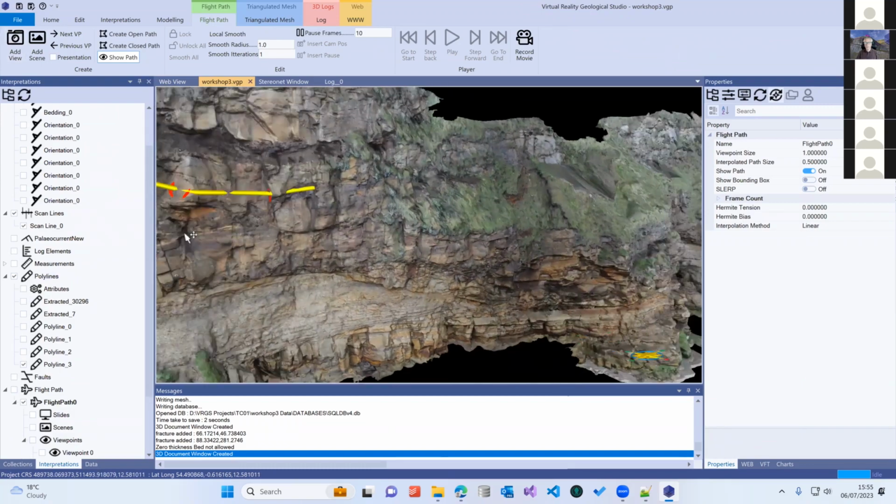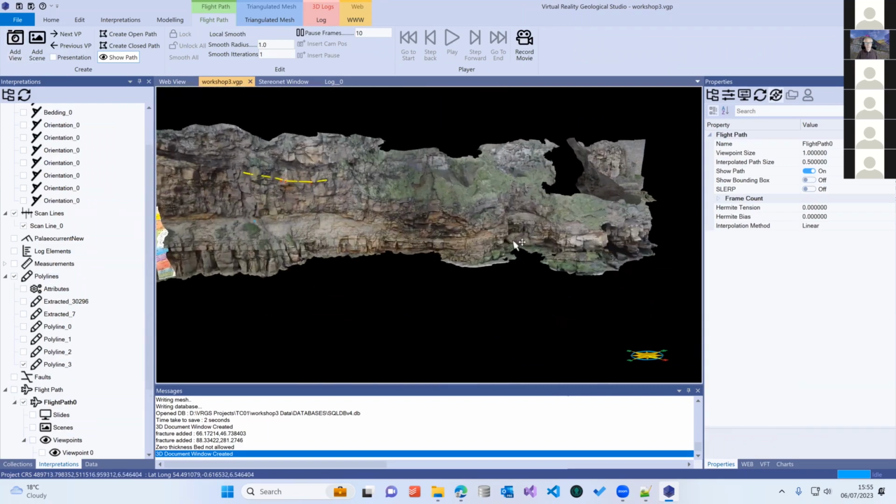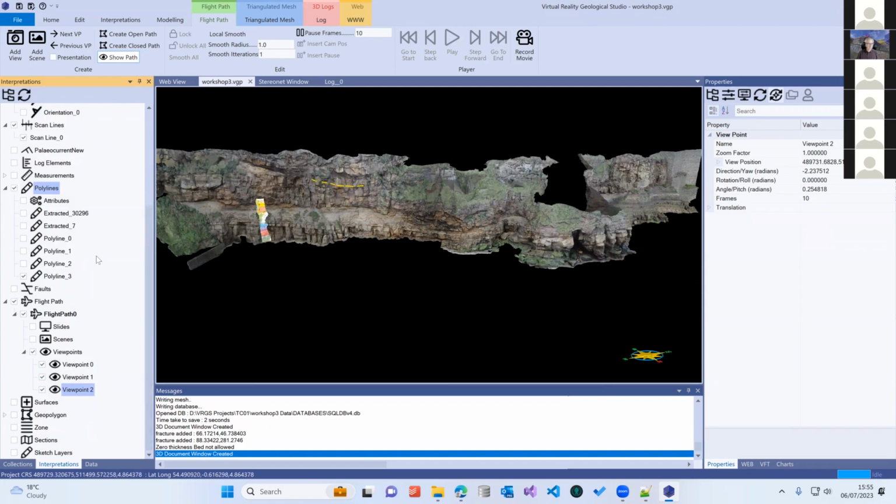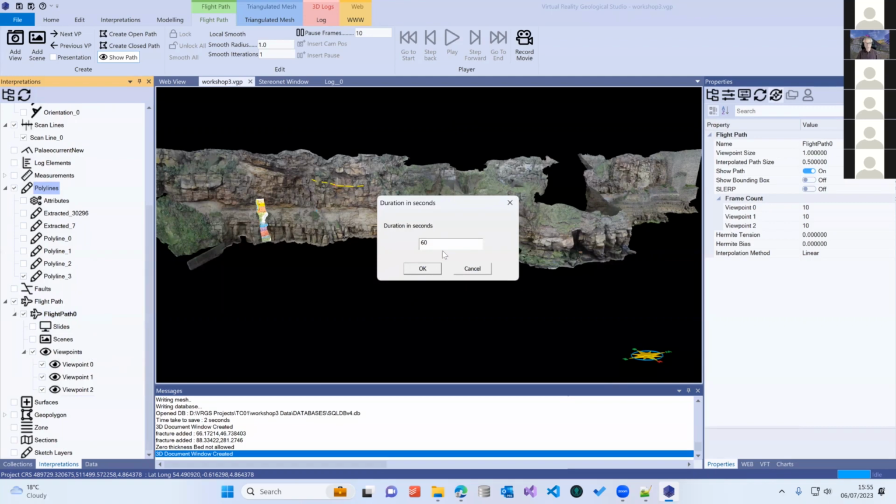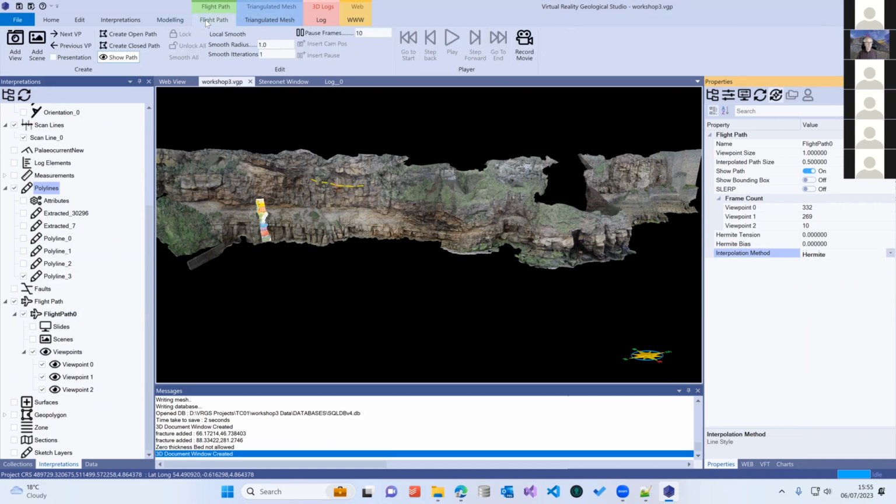add a view. So we've got 3 viewpoints added into this flight path. From that, I can then say, I want this flight path, I'm going to set a duration and I want it to last 20 seconds. So the movie that it generates will last 20 seconds. I'm going to just quickly change this to a different interpolation method. And then I'm going to do create open path.